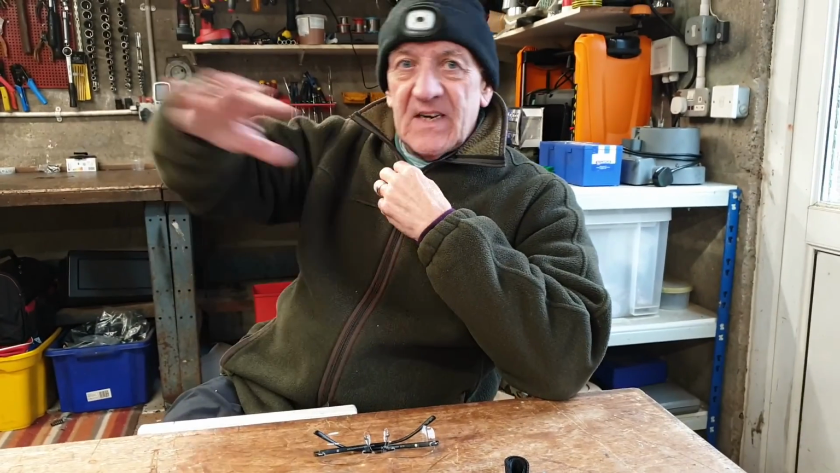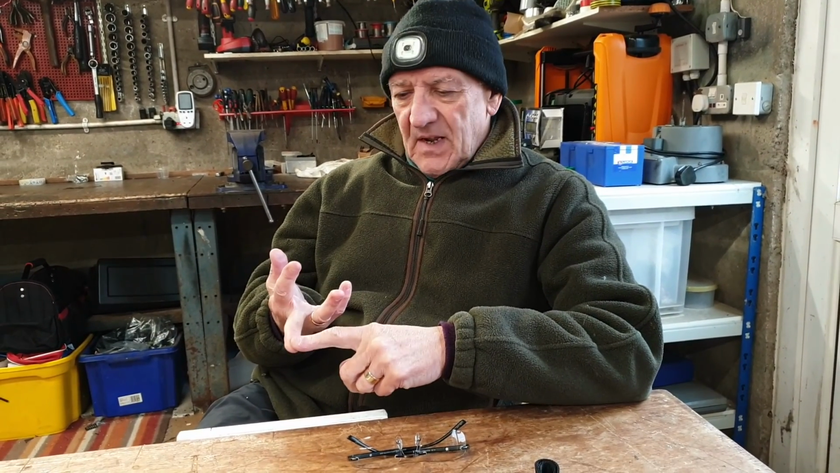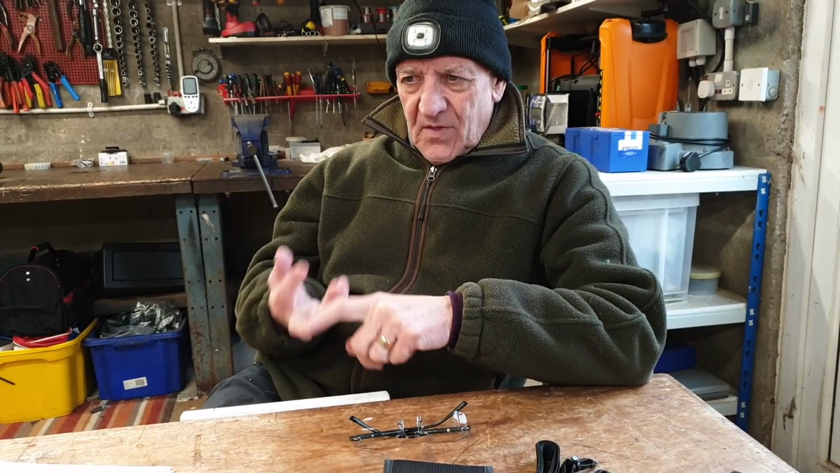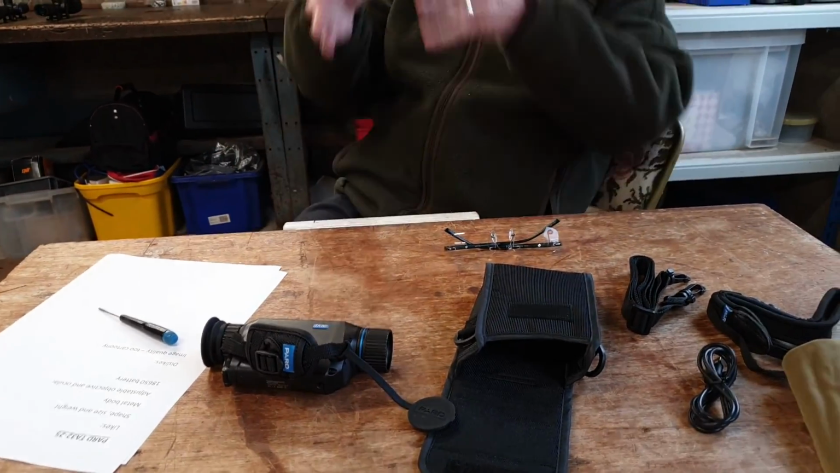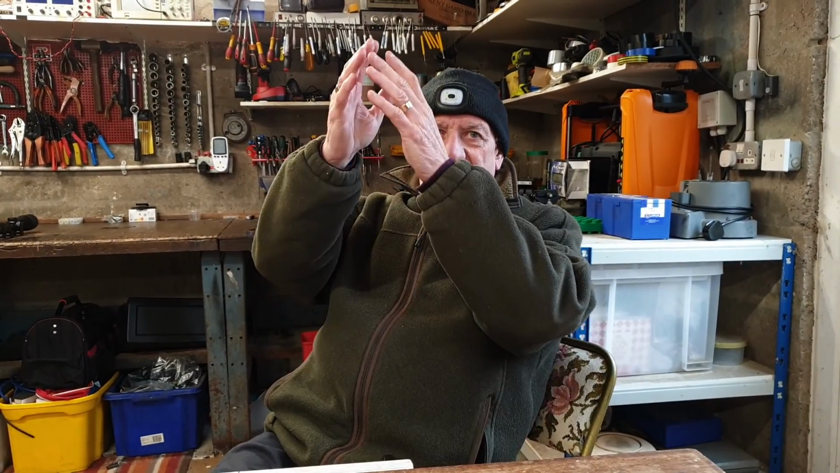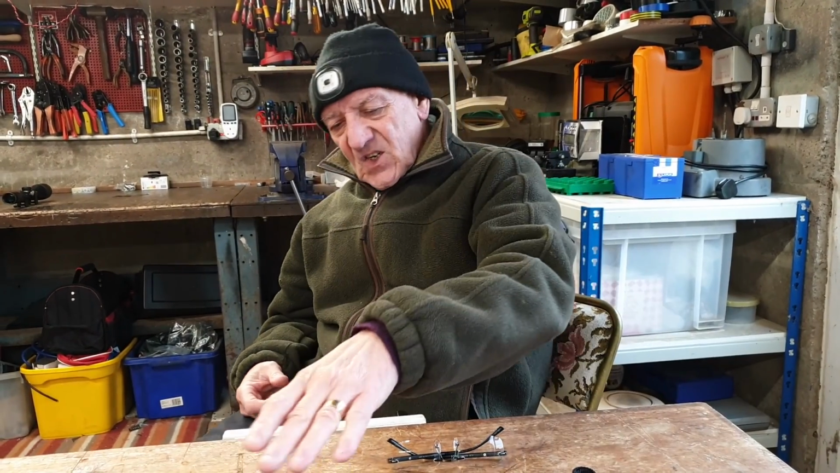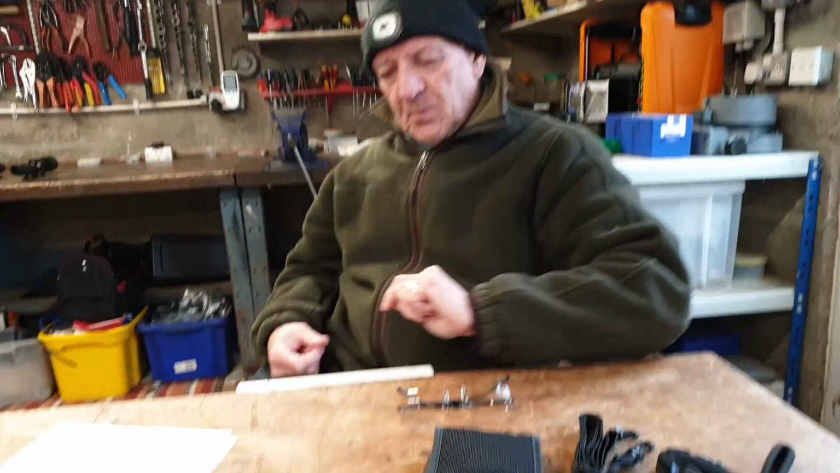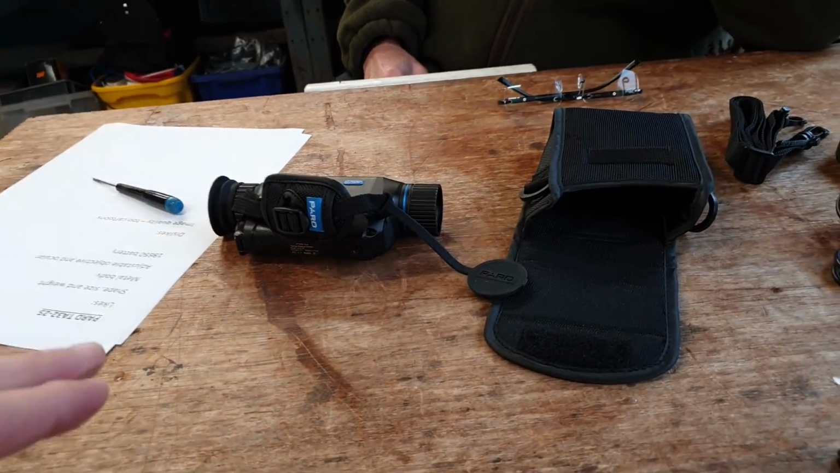Looking at the rest of the market, there's 2 or 3 new companies come into the market, Night Pearl, Pixfra, Thermtech, with thermal monoculars. Not the same style as this. They tend to be plastic cases, the teardrop style, with the same sort of sensors and the same lenses, same sort of display, for a bit less money. But this has got a nice metal body.